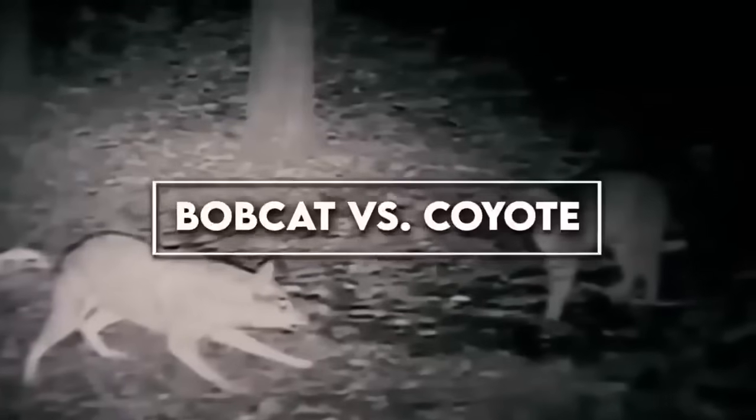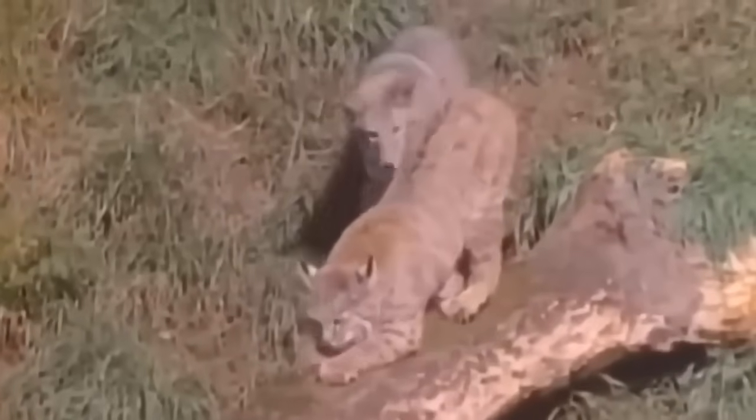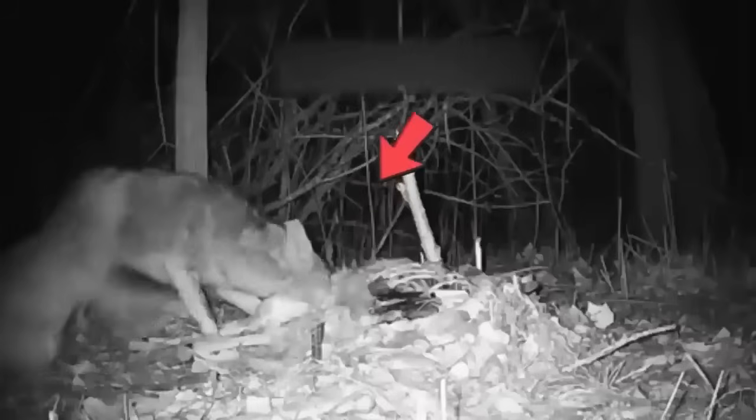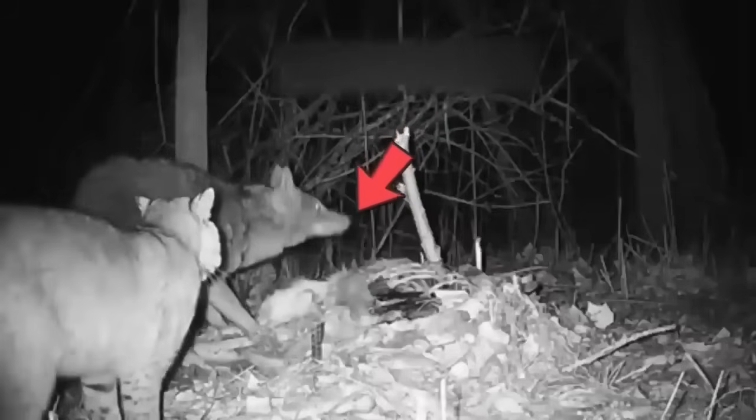10. Bobcat vs. Coyote. The bobcat and coyote are both native carnivorous animals found in North America. They have overlapping habitats, which leads to occasional conflicts between the two species. The reason for the conflict is often competition for resources, especially food.